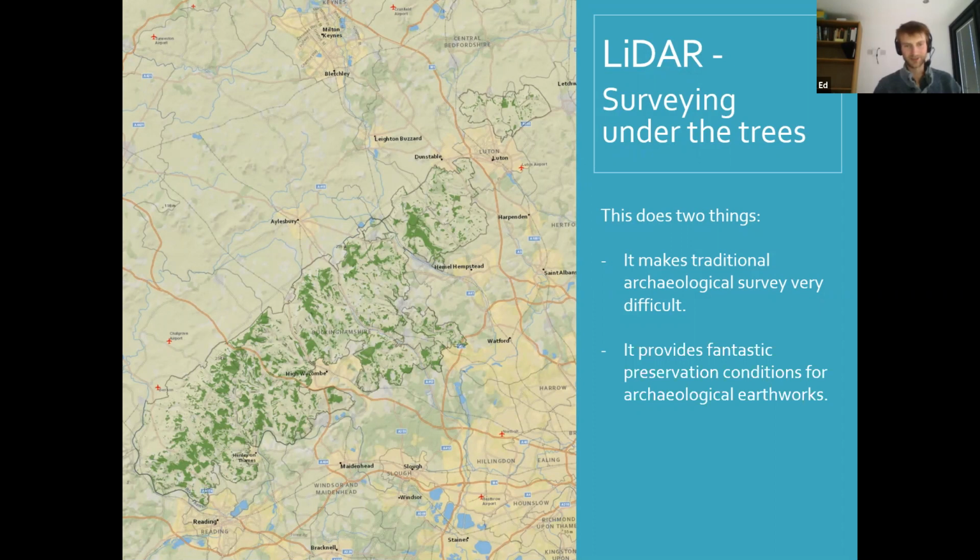And this has been going on for hundreds of years, development of settlements, which may have been destroying the signs of earlier occupation. So where we've got woodland, and in particular where we've got ancient woodland, we have fantastic preservation of archaeology. So it's a really great opportunity. We just have to find a technique that allows us to go into the woodland and survey it effectively. And that's exactly where LiDAR comes in.